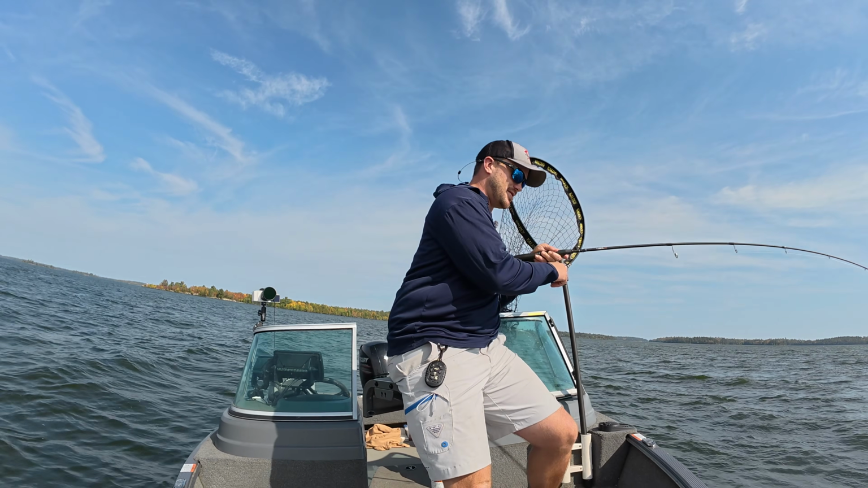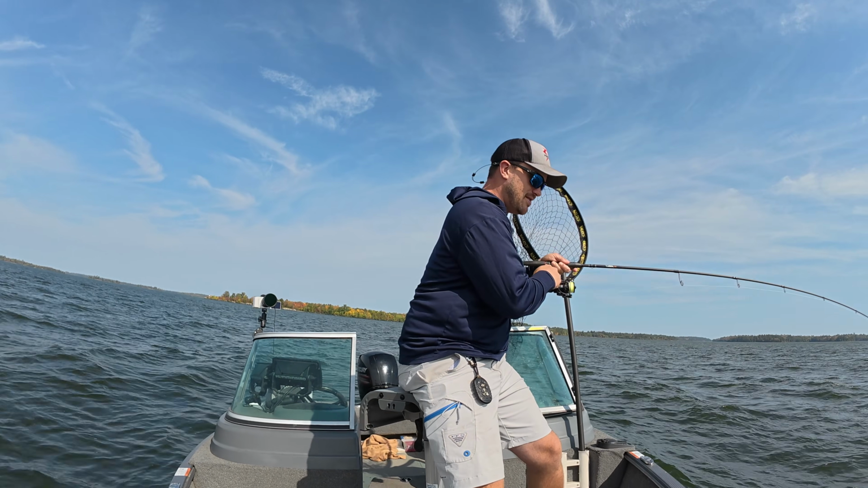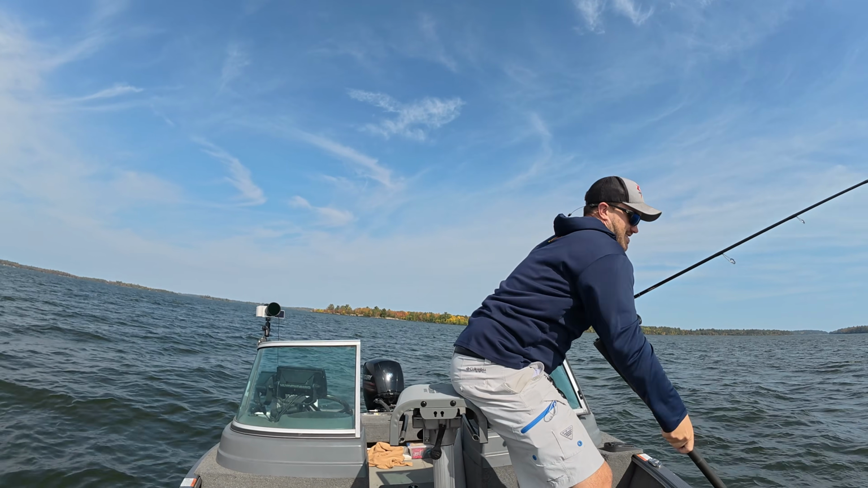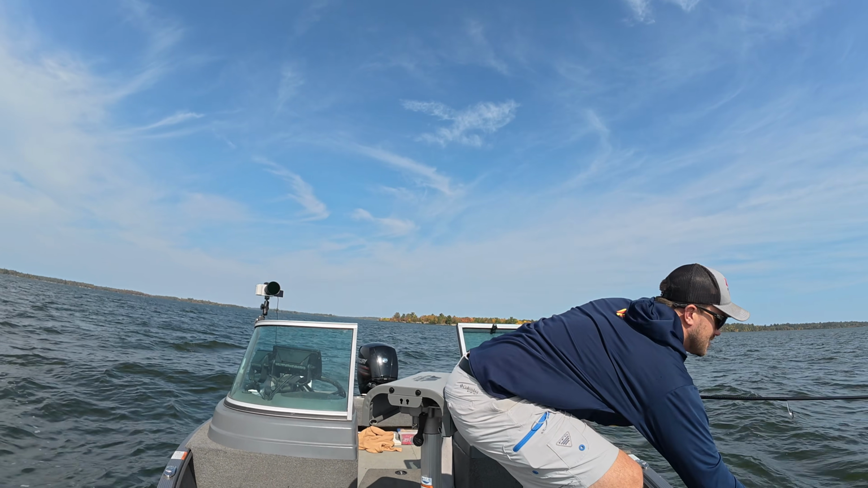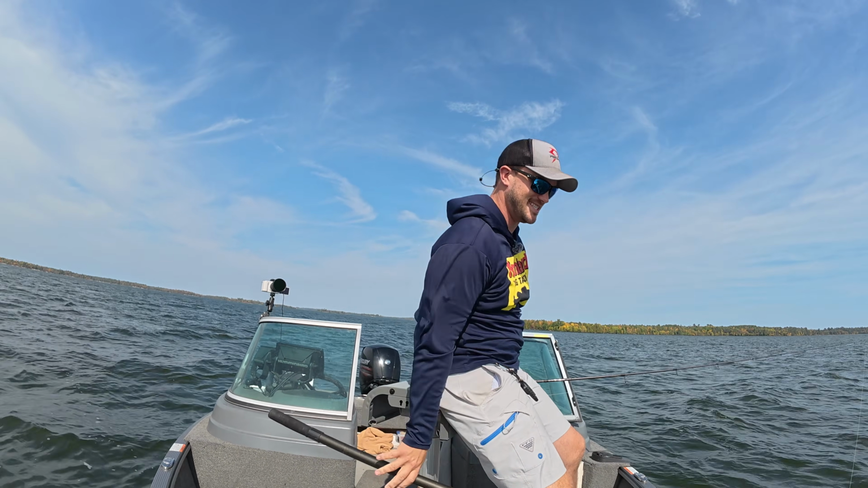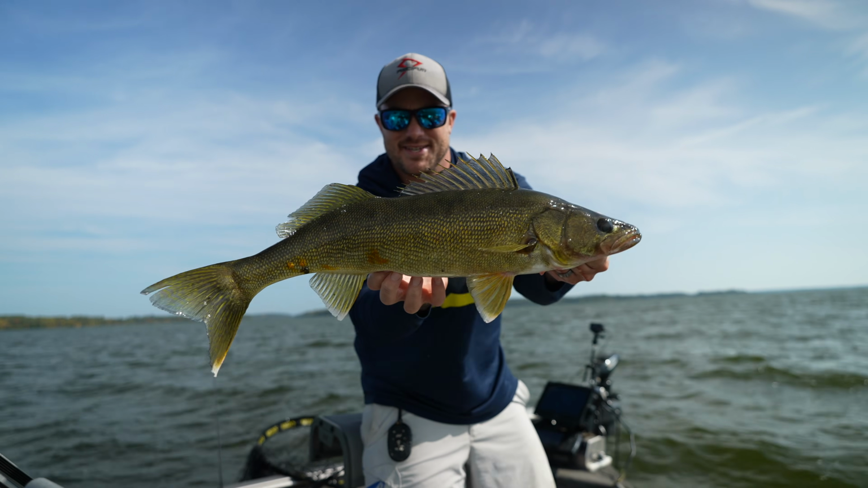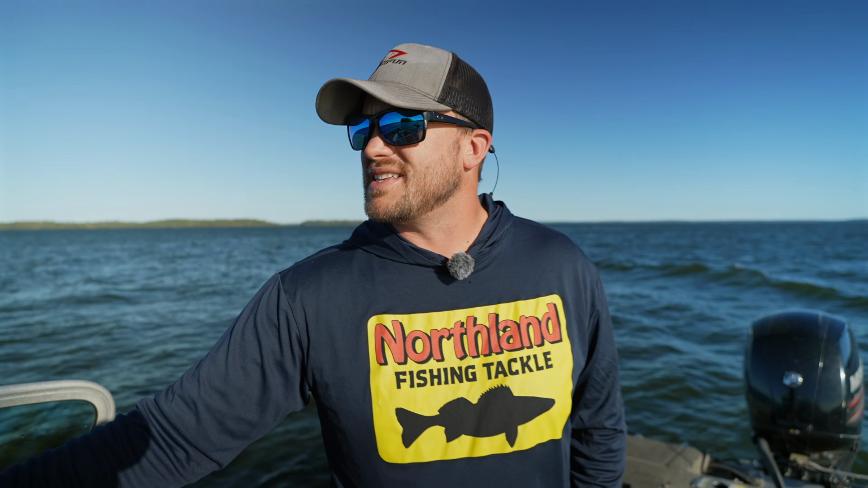Which, if you know anything about scoping, those can be very challenging ones, but I ended up coming across this guy and whoa, so hopefully I don't go in the drink. We got another solid fish. All right, we got another one right in that 26-inch range or so.